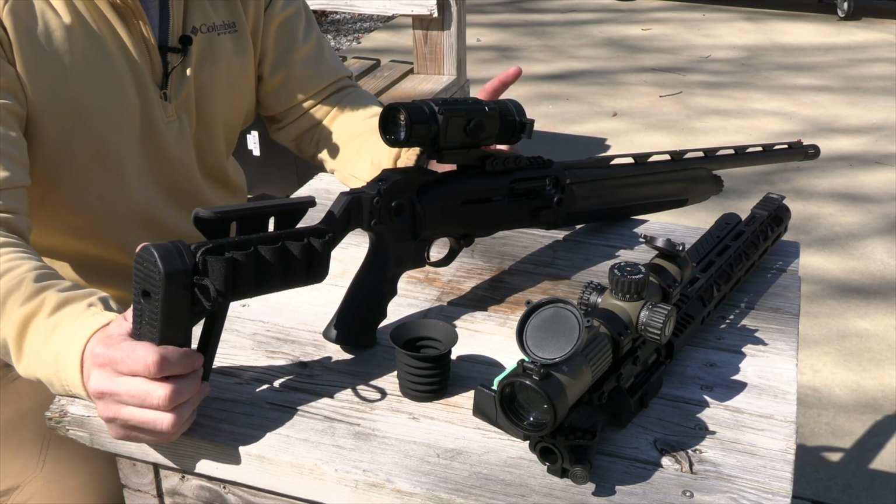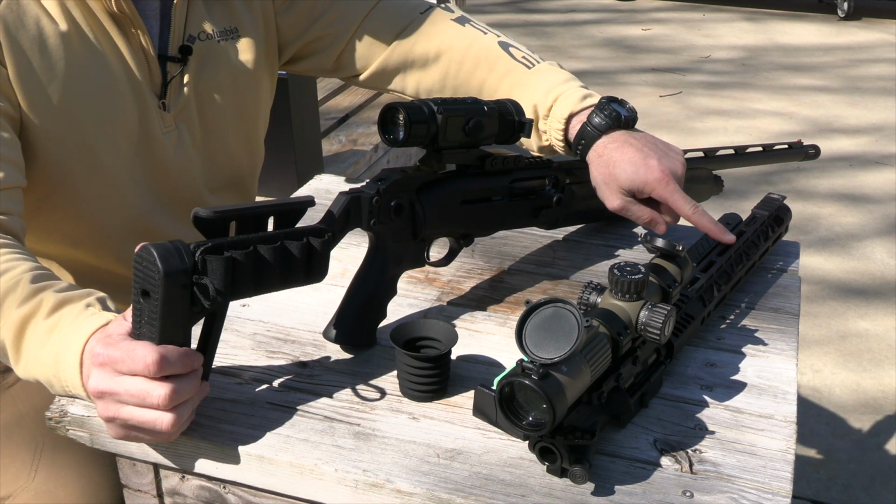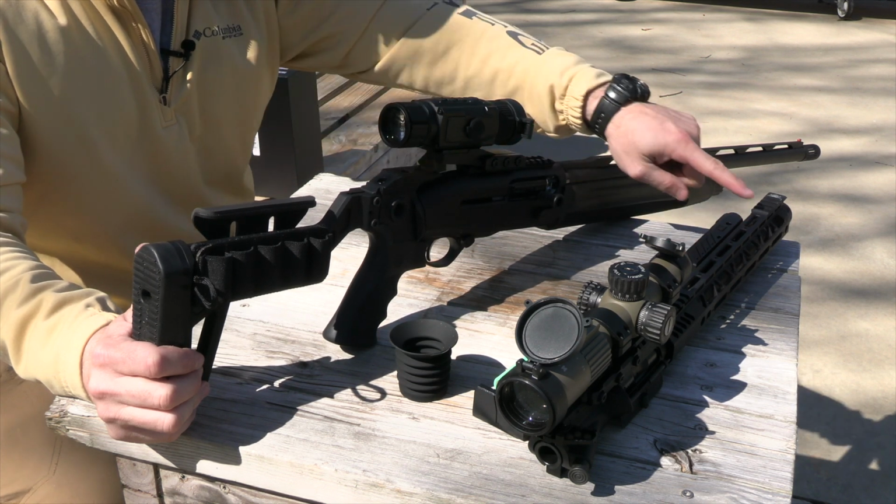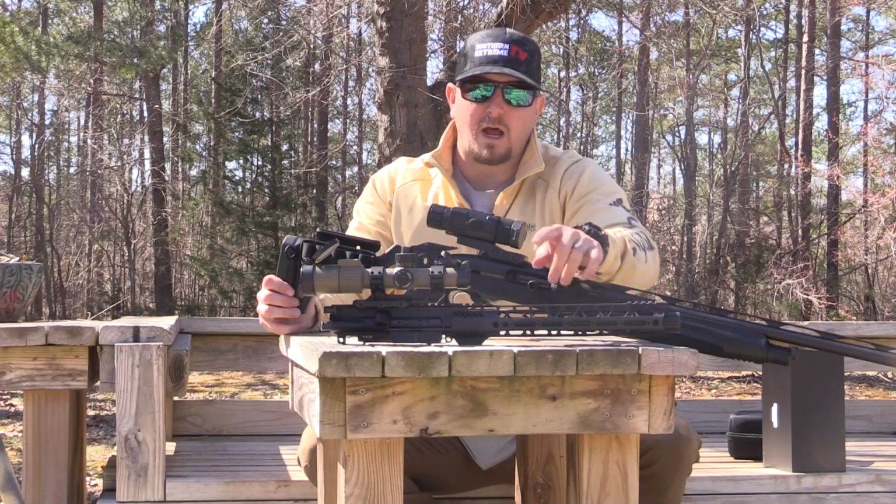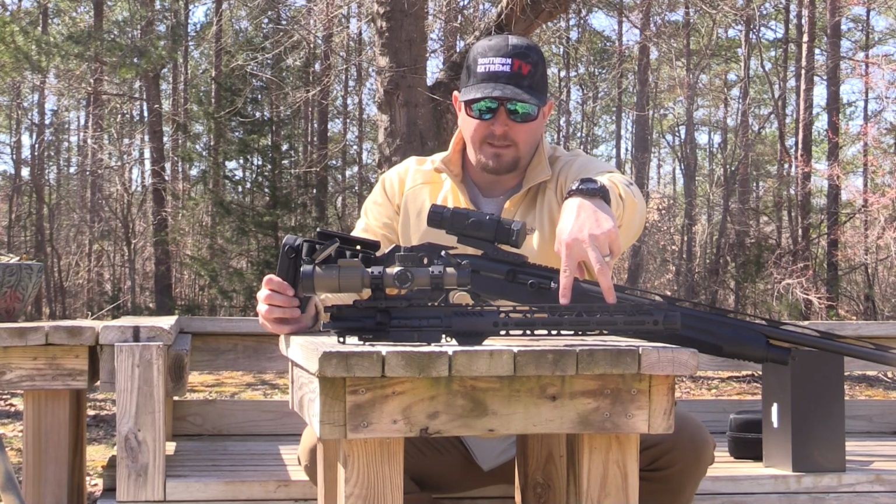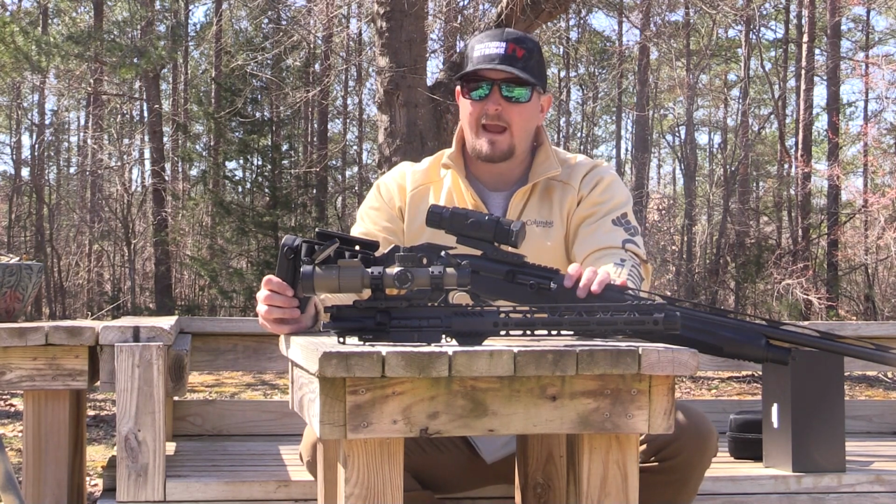The only thing you got to make sure of if you utilize that is you do need a full-length Picatinny rail up on the top of your handguard. Now, this one right here from PSA does not have a full-length pic rail. However, it does have M-LOK slots up top. So if I wanted to add a small section of Picatinny rail here that this Hydra could go on, I could very easily make that happen.